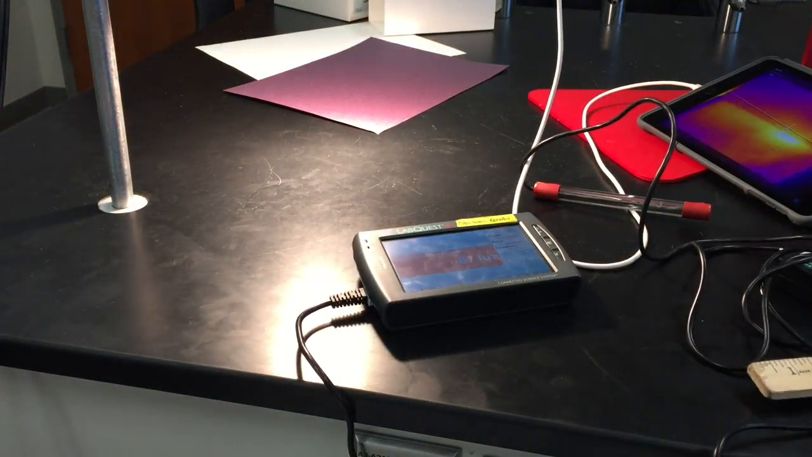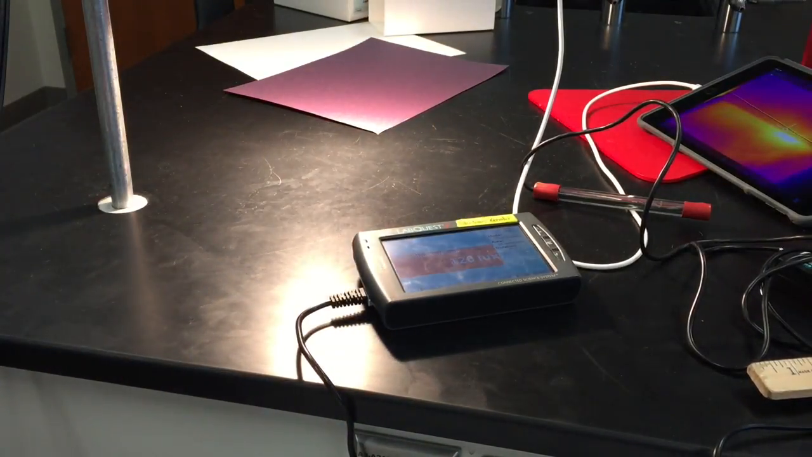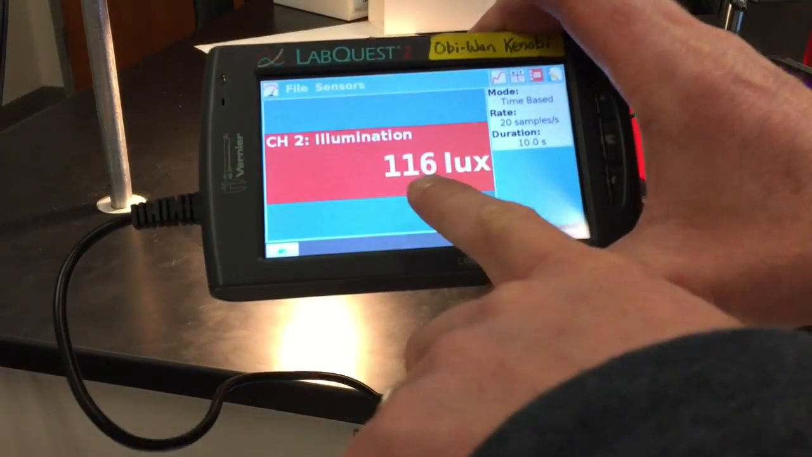And you're going to do the same thing with whatever other paper samples you used in the other part of the lab investigation. That's how you're going to get the reflectivity or the light meter readings in lux.